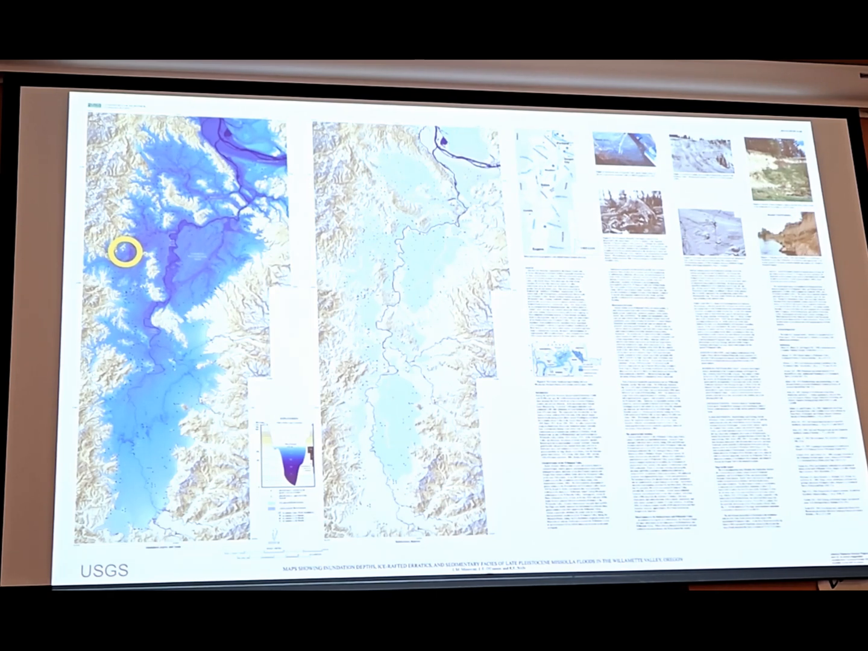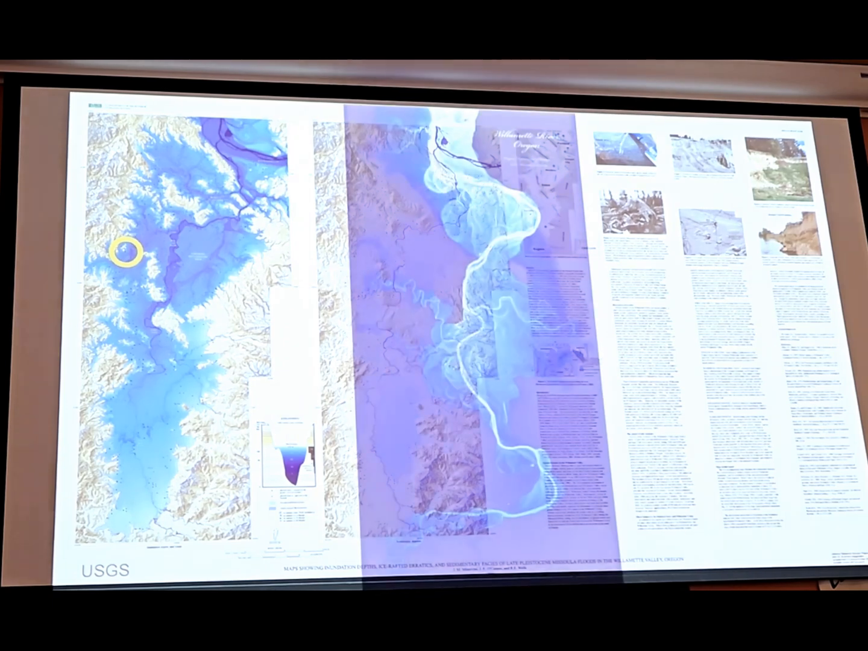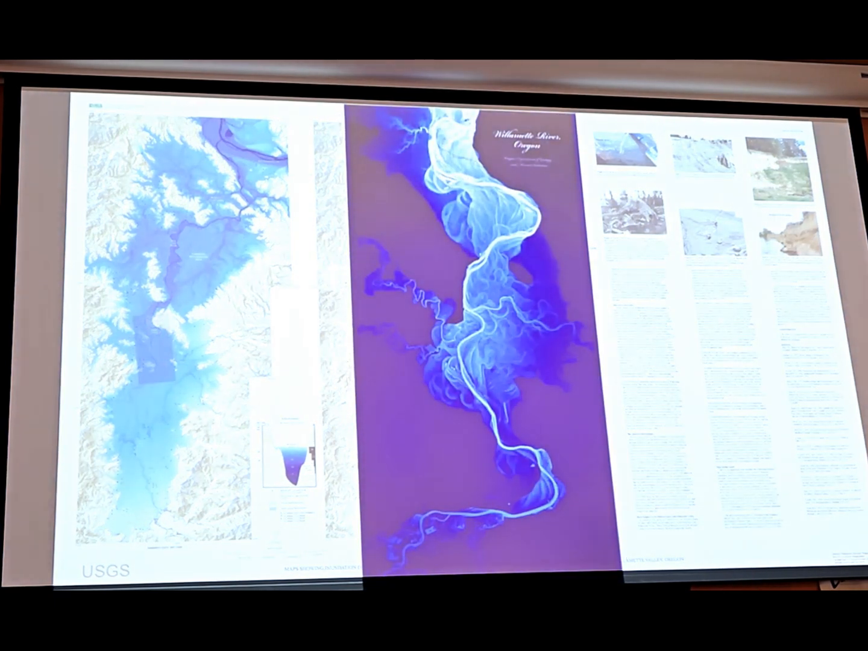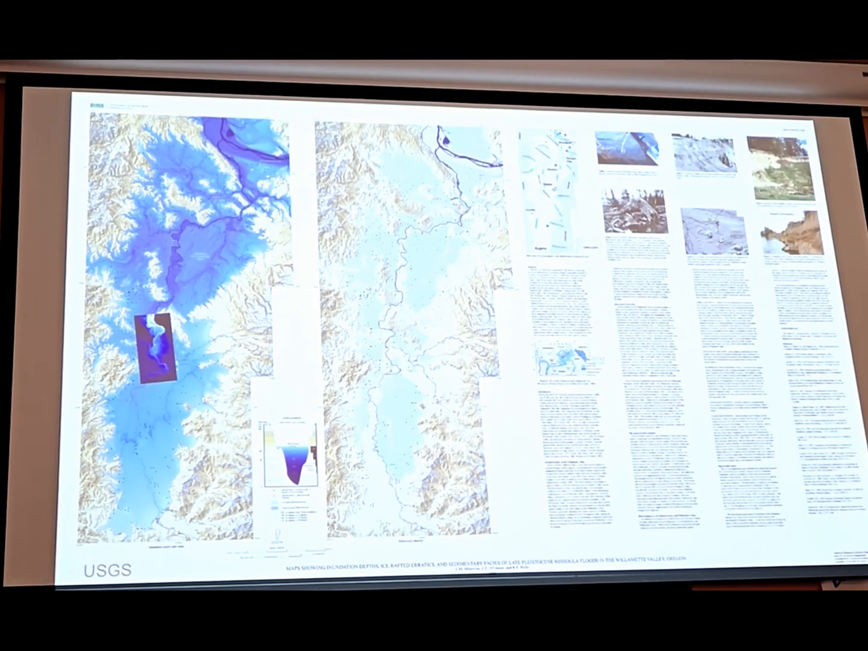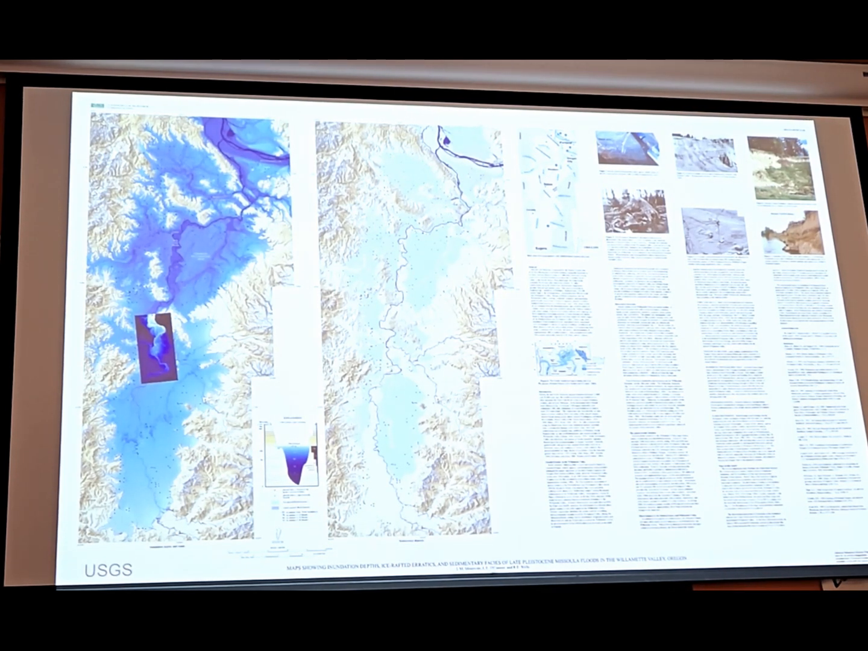Okay, remember this one? That's where it goes. Sorry, this one. That's where that was, right there. So you can kind of get that geographic connection between the Missoula floods and that Willamette River image.